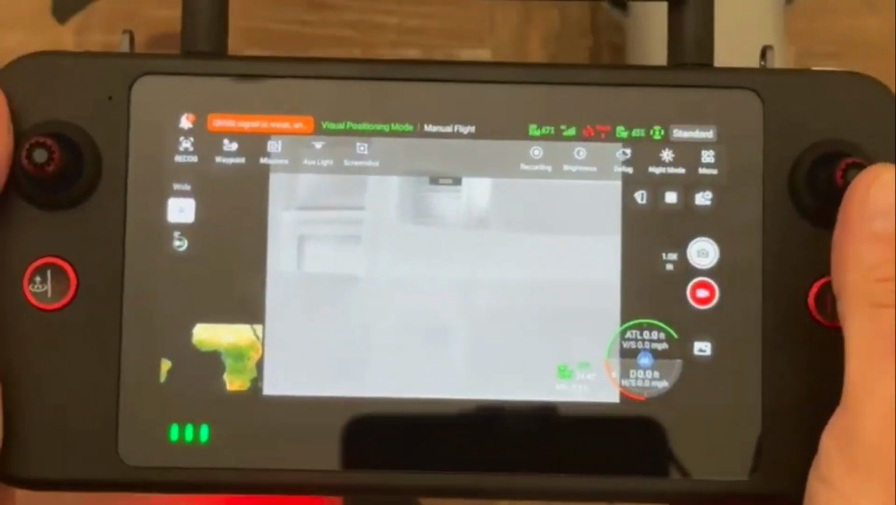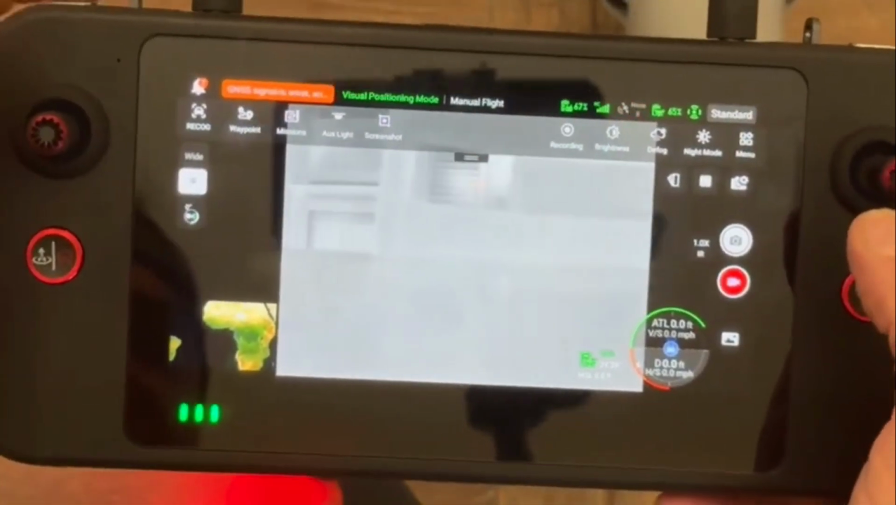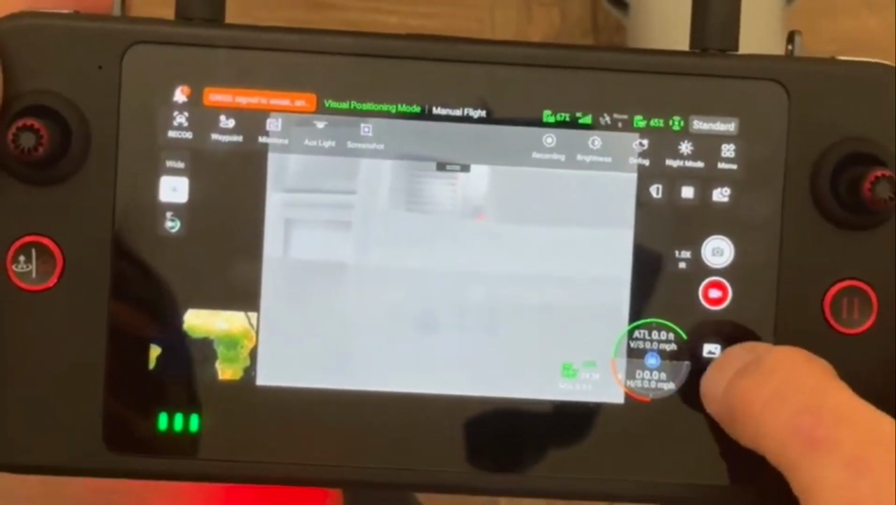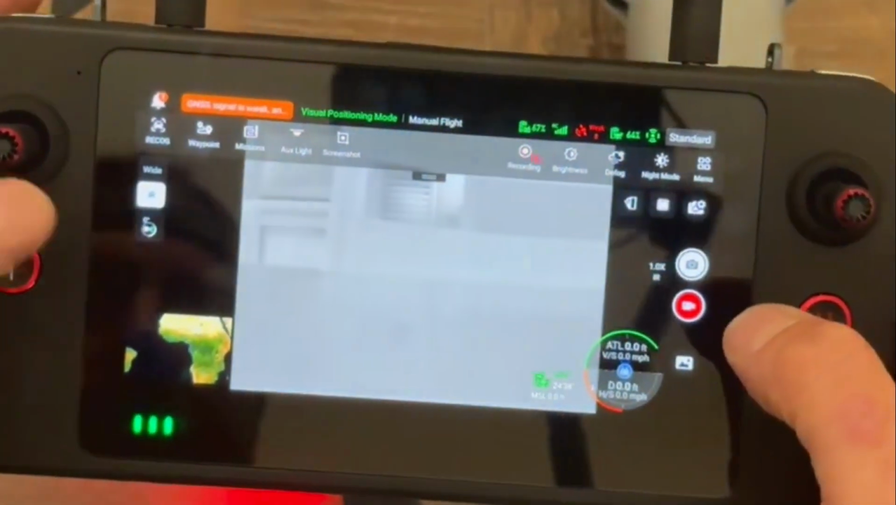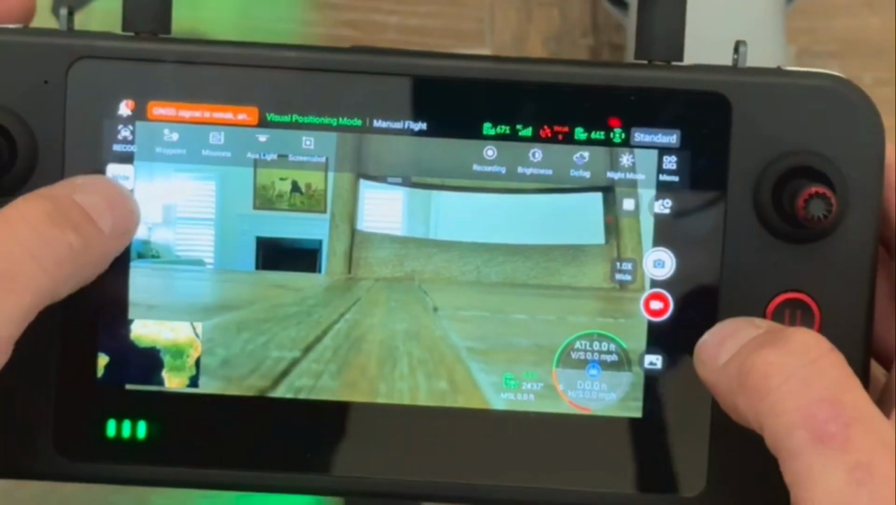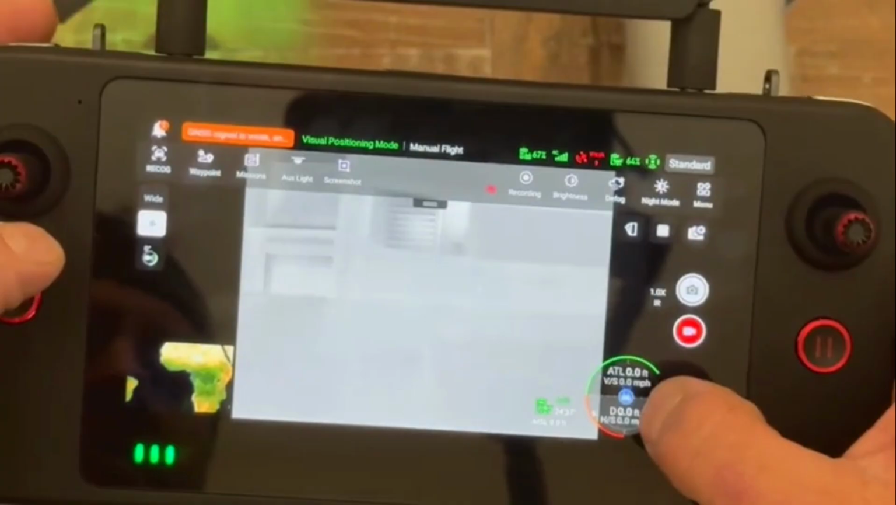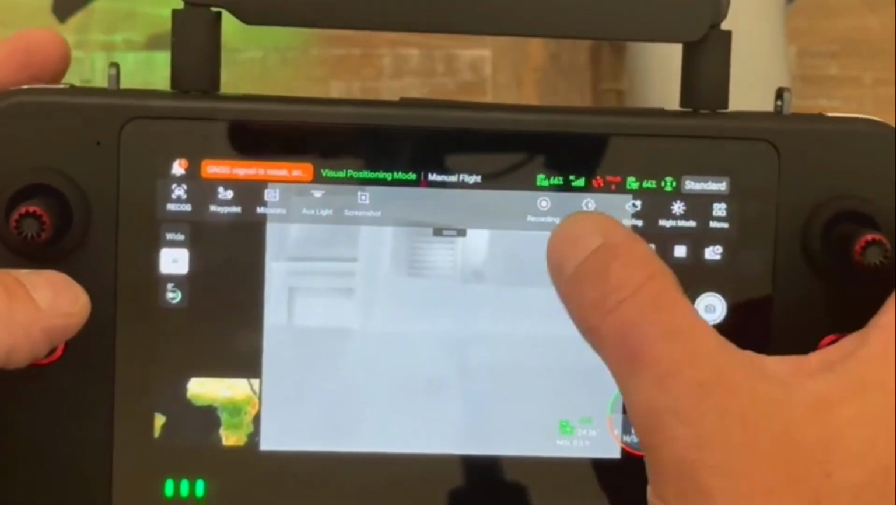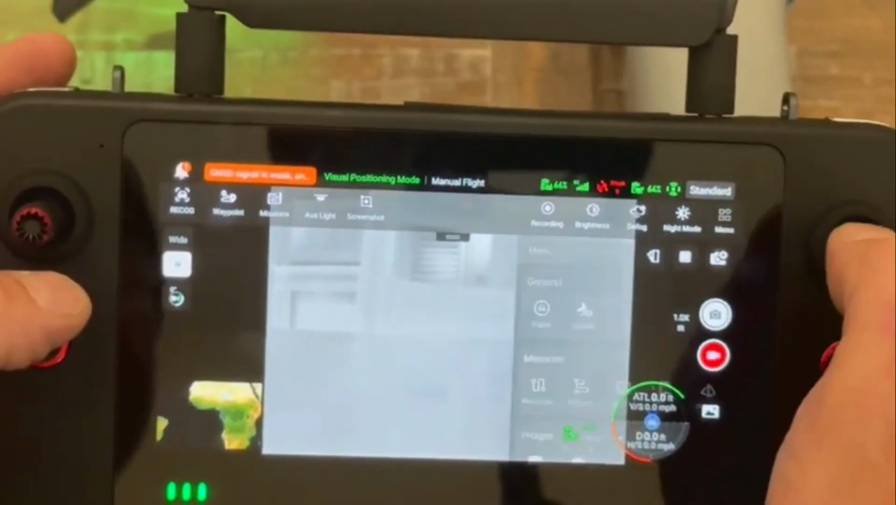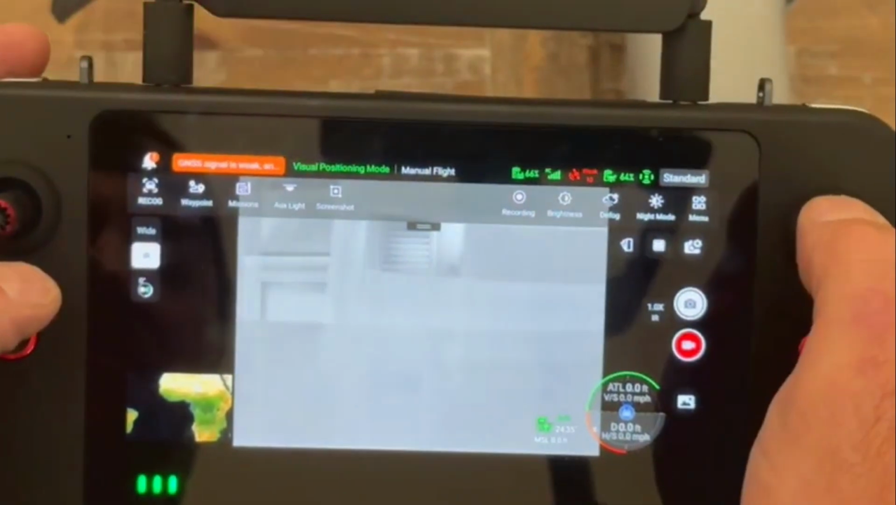Okay. So going through the screen, you've got your gimbal up and down here. You can go to a map. You can go back to your screen. You can go to your wide angle camera. This is positioning sensor data. You've got various camera functions that you can adjust there, all sorts of things. It's all a touch screen. It's a very simple remote.